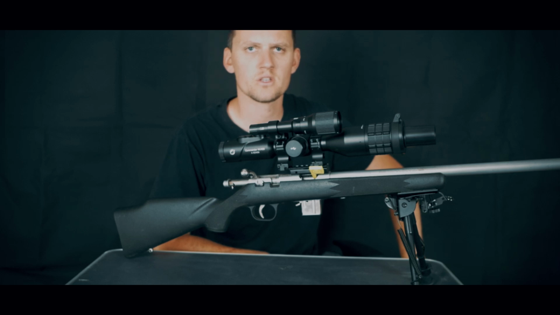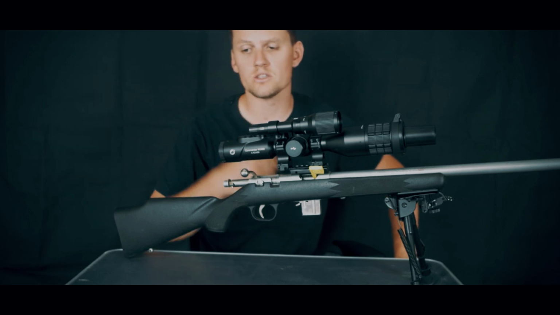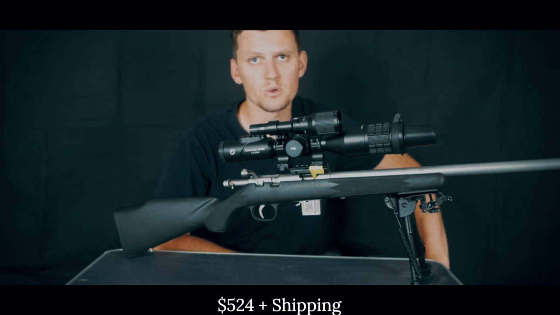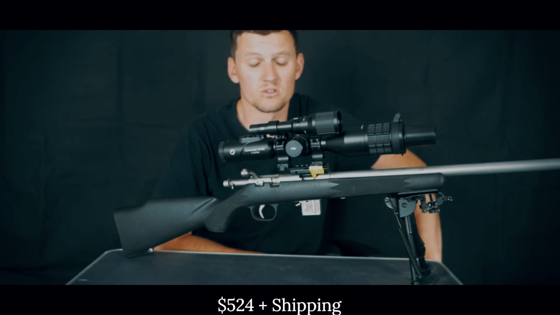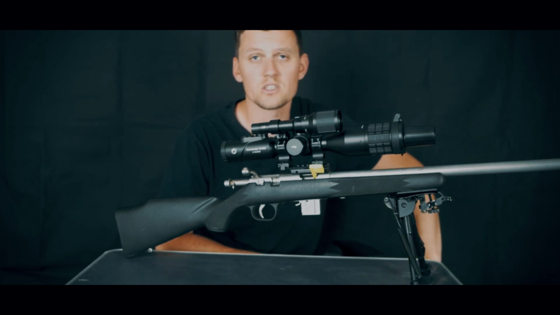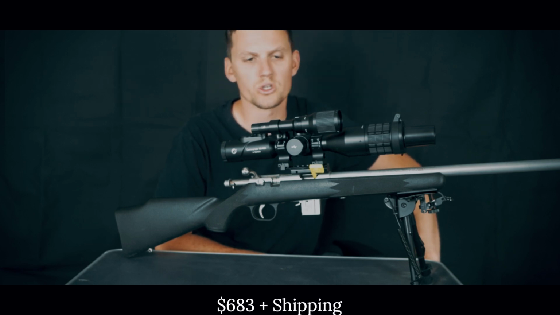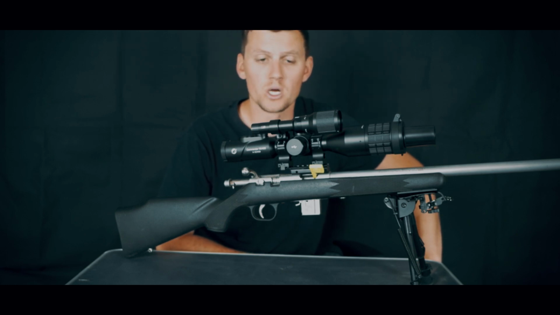The price without the rangefinder, but it comes with this torch, is $524 US plus shipping, and that's directly off their website. So that works out to about $844 New Zealand plus shipping, so plus another $50 or something like that. To get the rangefinder with the unit will put you at $683 US plus shipping, which works out to about 1,080 New Zealand dollars plus shipping. So there you go, there's the price.